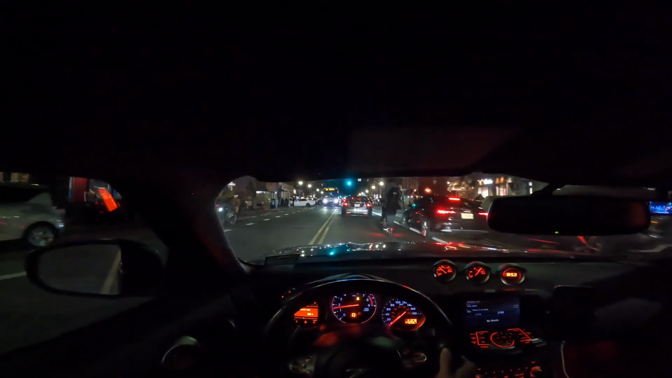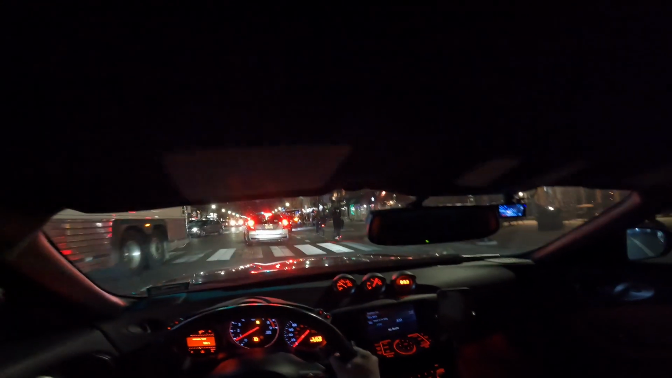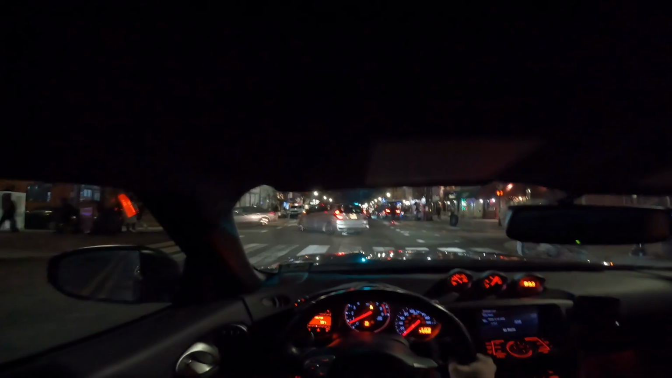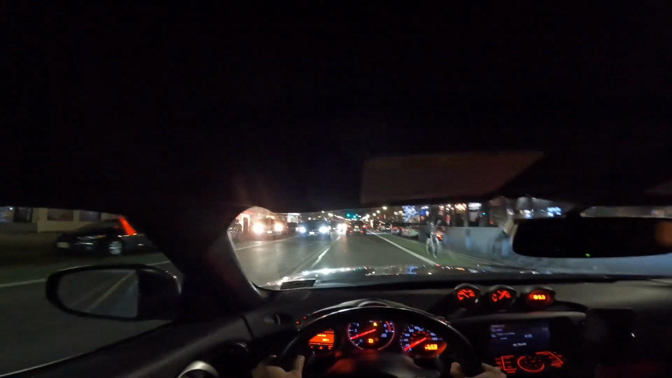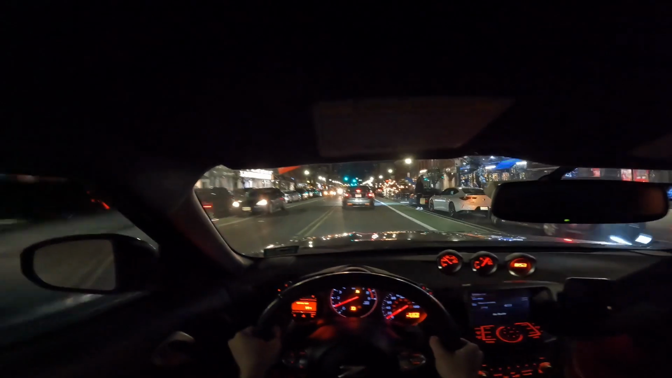Yo, these little ass bikes be everywhere. I don't like that. Like, hell no. Imagine, I mean, you're not supposed to be speeding, but still, imagine you're speeding. Yeah, it's too much traffic. Sheesh. Now I see why you can't really make a turn, because these little ass bikes be in the way. They ain't gonna hit them. I don't got time.